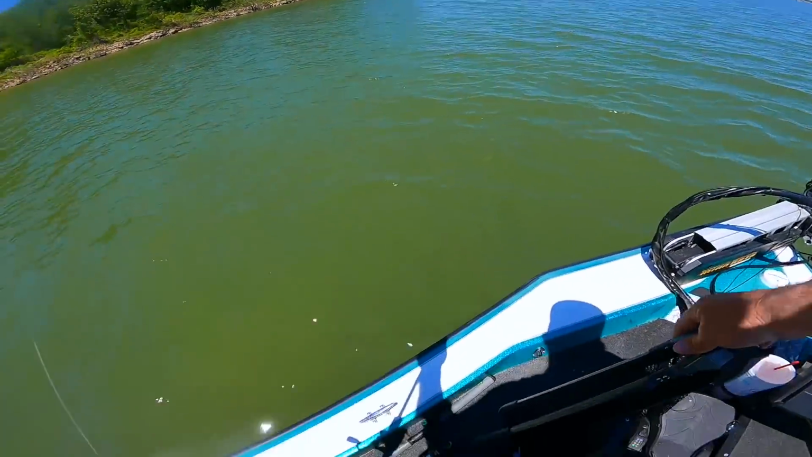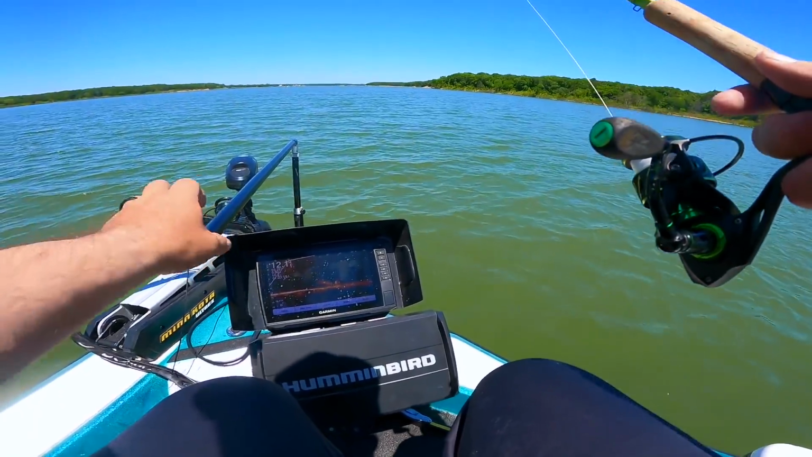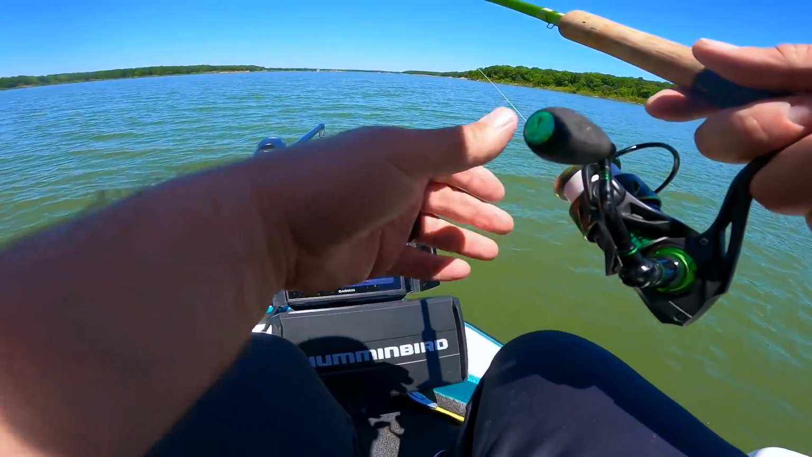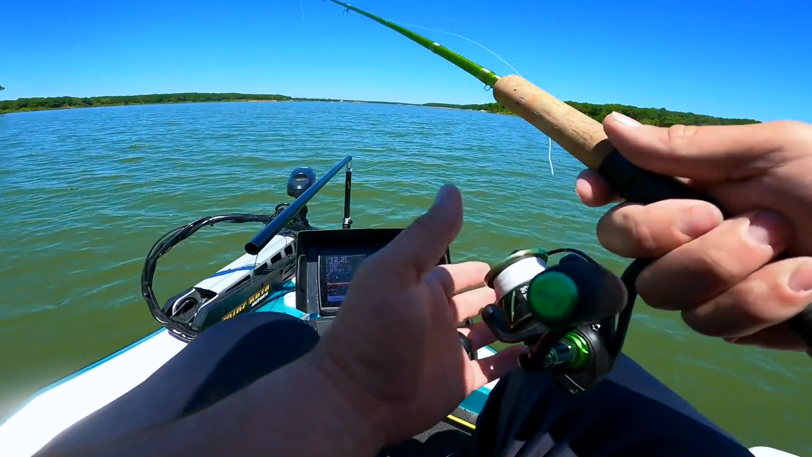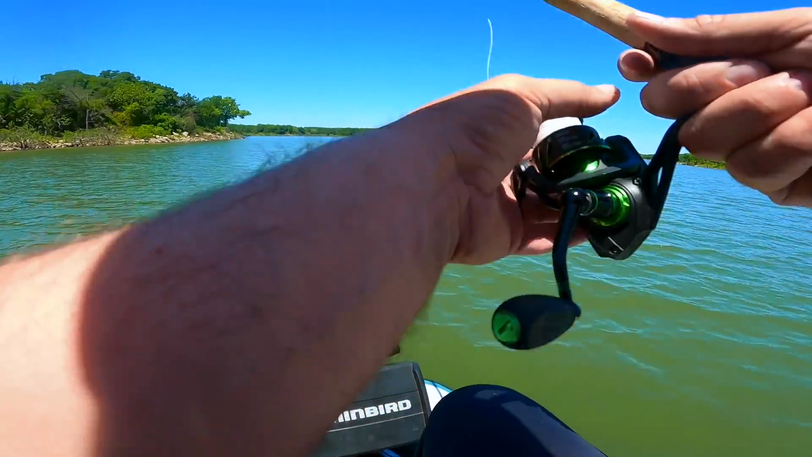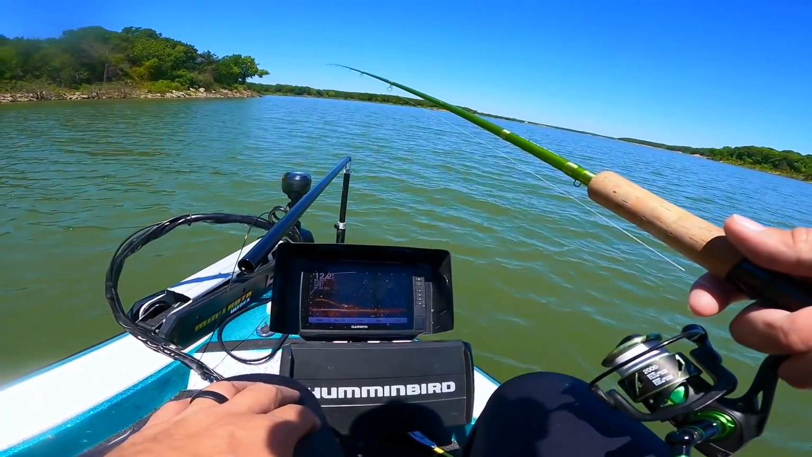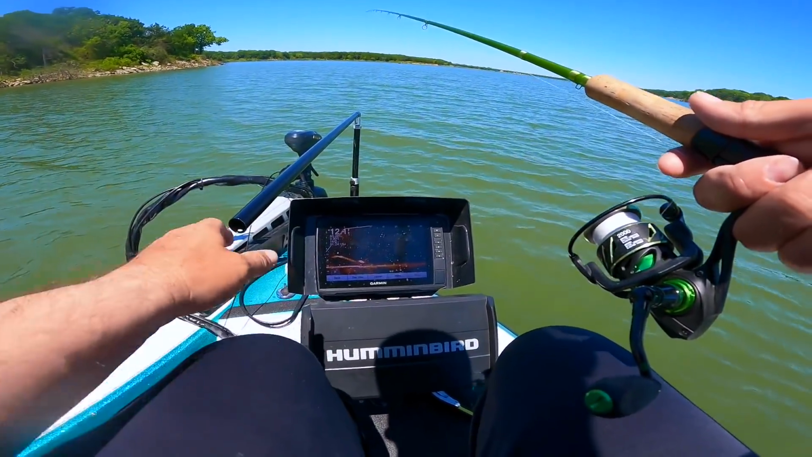Dadgummit. I never knew what that was gonna be. That sucks. I hate catching something and losing it, not even seeing it. It's a catfish, I'm almost positive, but now if I'd have thought that was a crappie and I lost it, oh yeah, I'd have been sick about that.